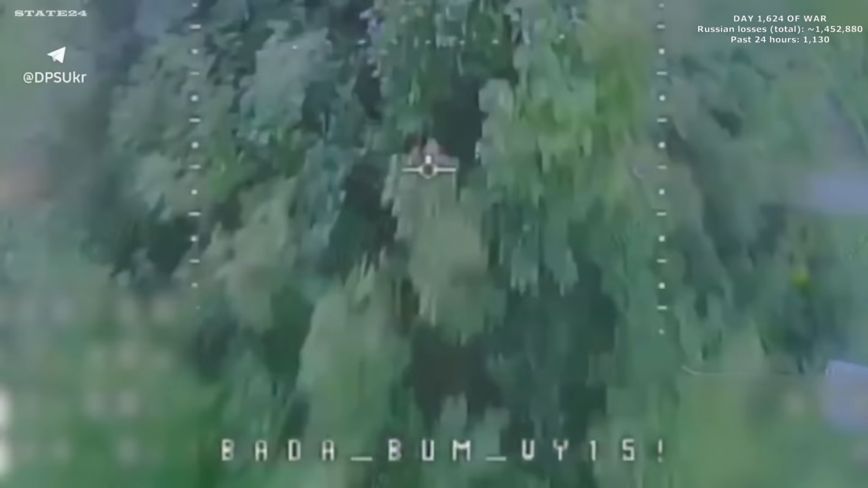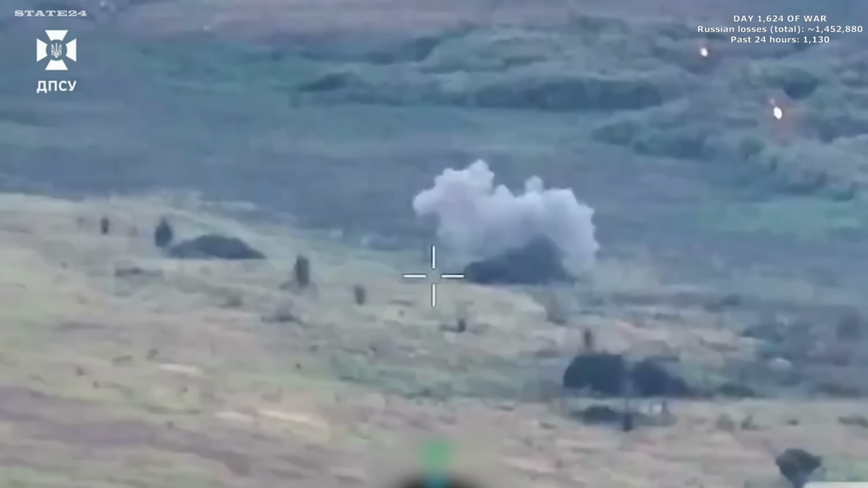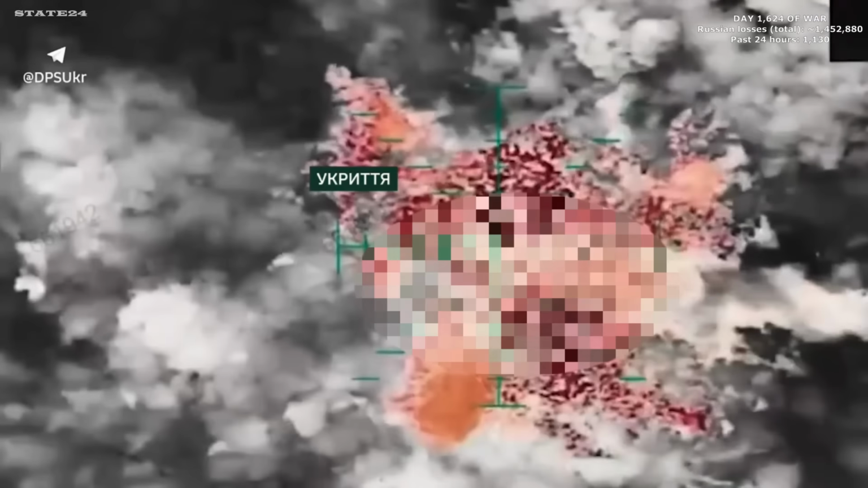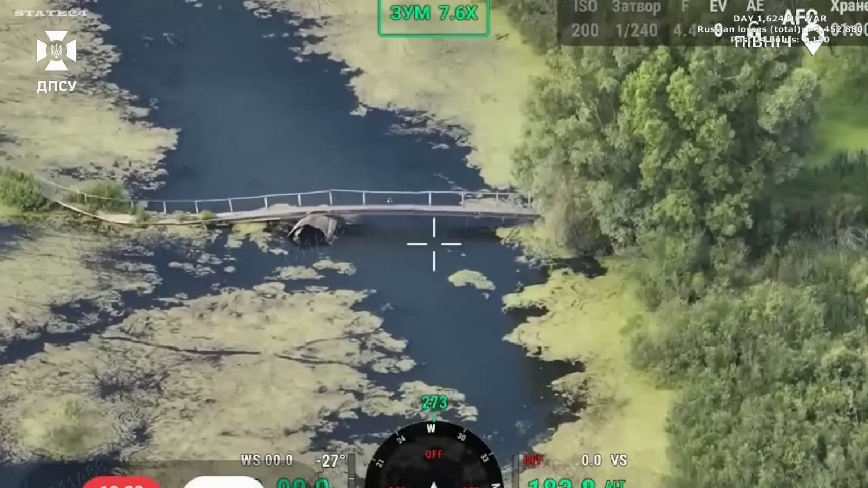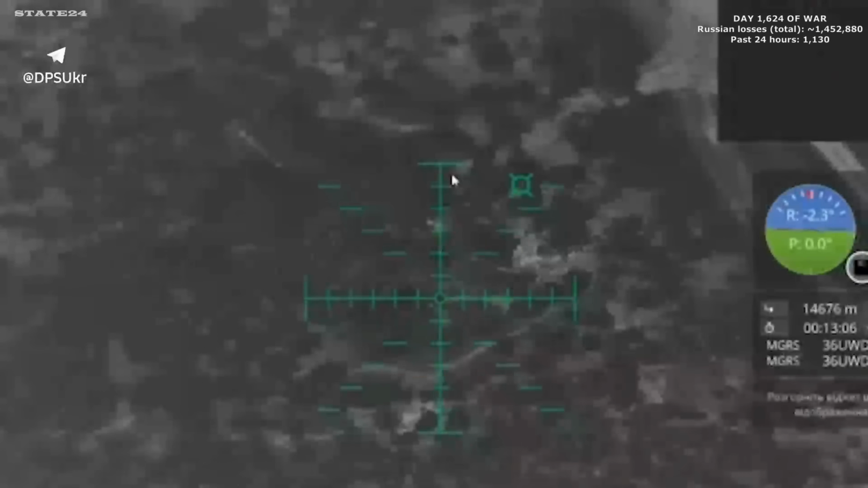A hospital in Zaporizhzhia struck overnight. Russia set new wartime records for missile strikes in July, averaging over 12 per day, the highest rate since the invasion began. On the front line, 216 combat engagements recorded today.